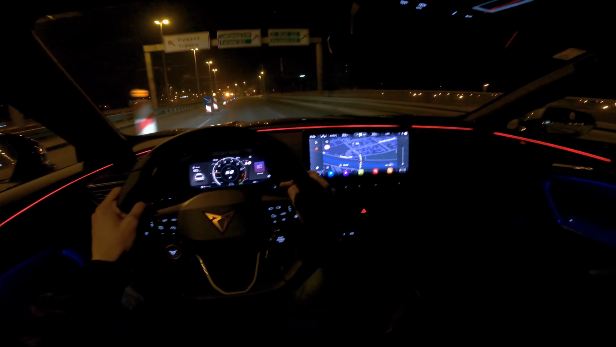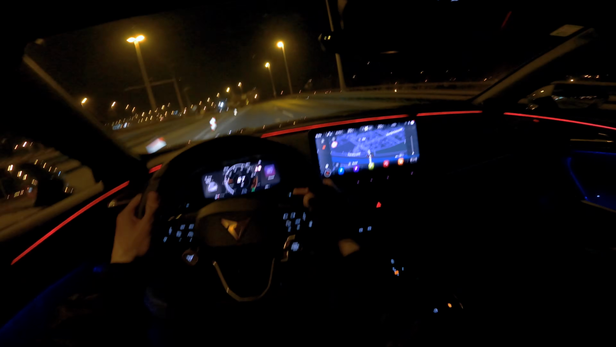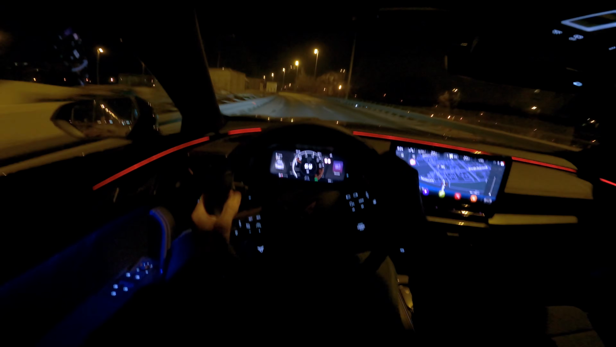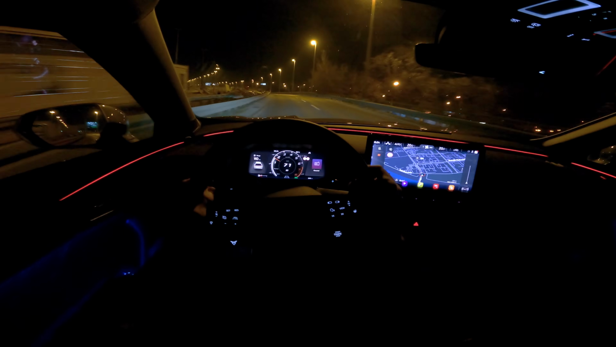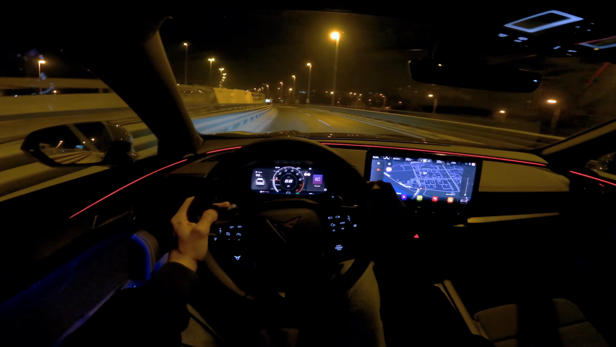Now there's plenty of power. I've been testing the car on the highway. It easily speeds up to 150 even uphill, so it's no problem even in the comfort mode, and in the sport mode it's even better.